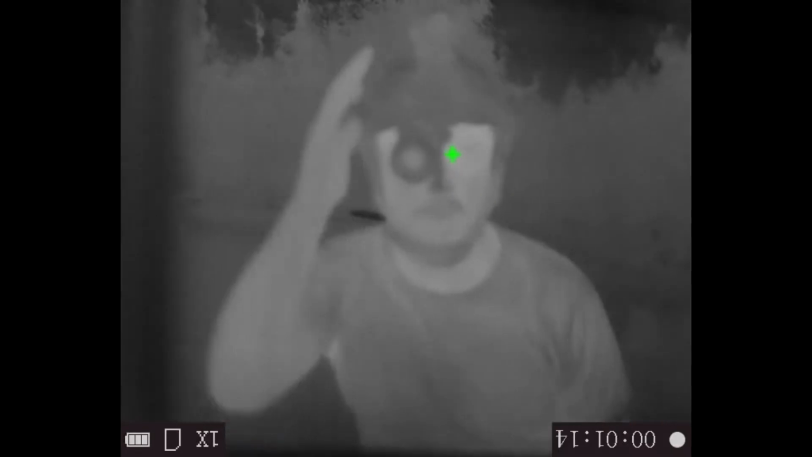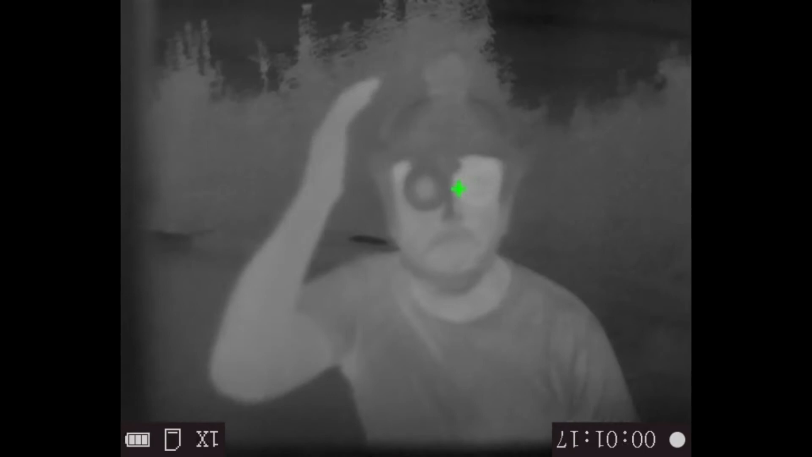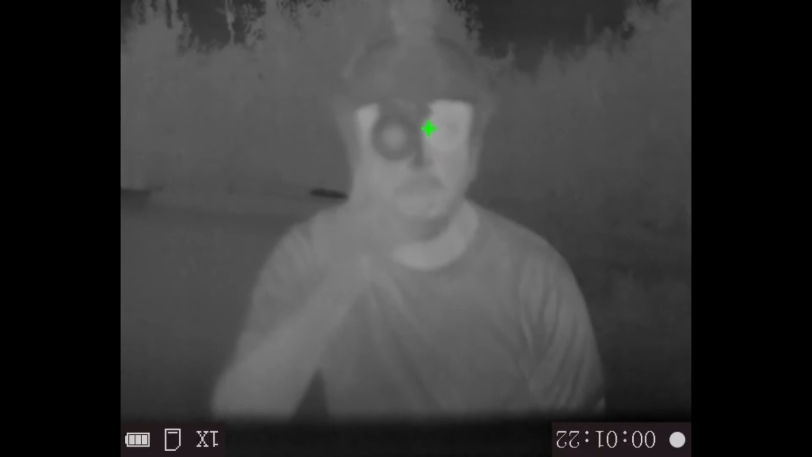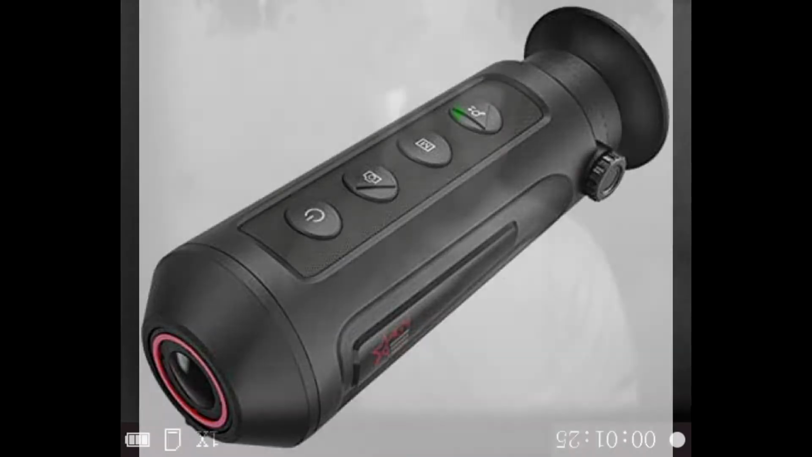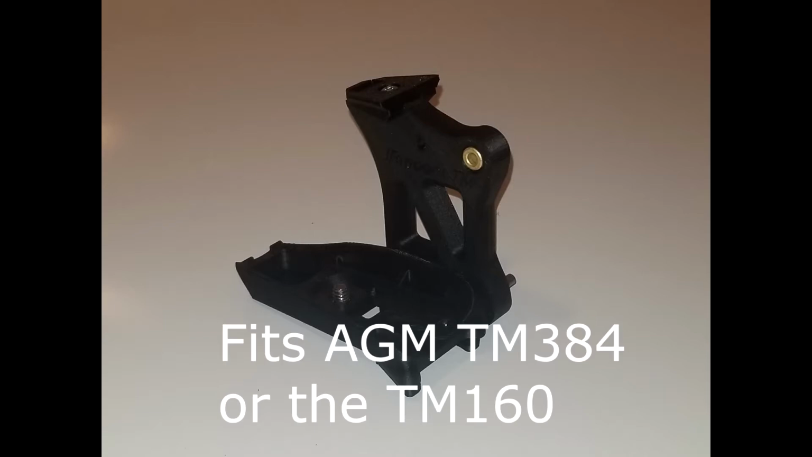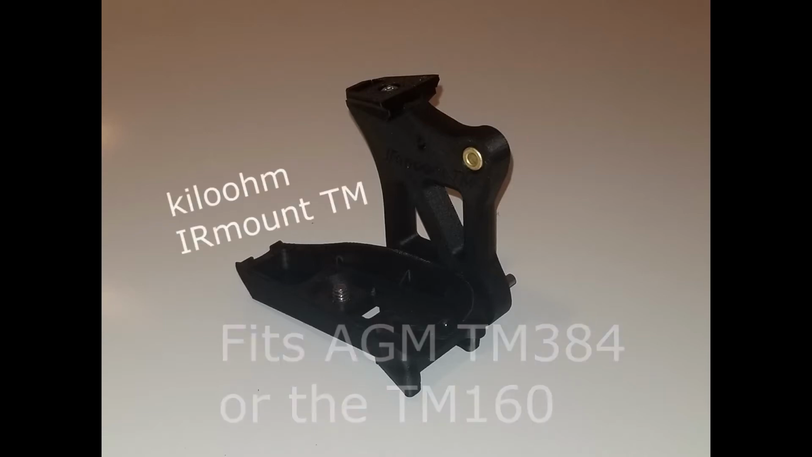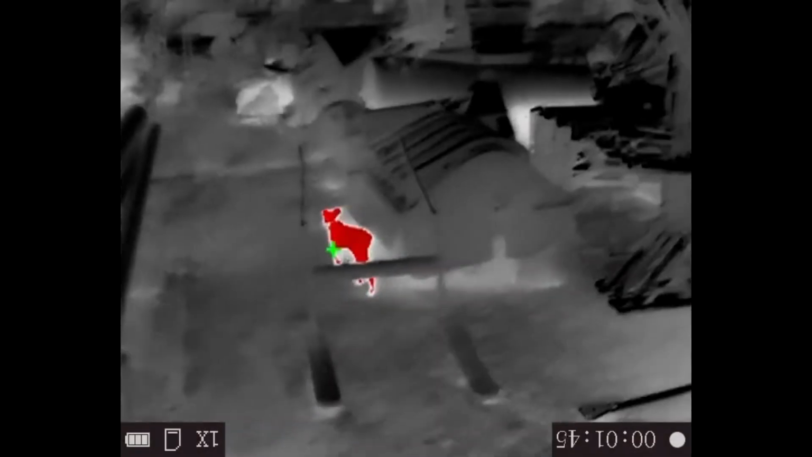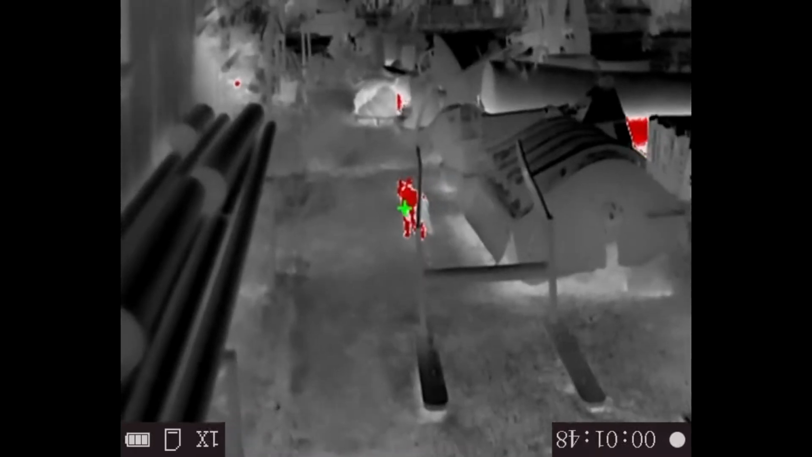We got the Psionics up here on top, M-Tech PTS helmet, AGM TM384. And the bridge here is the new IR mount, and you know, just your standard Norotos, I guess Rhino 2 mount. So we can follow this cat around.